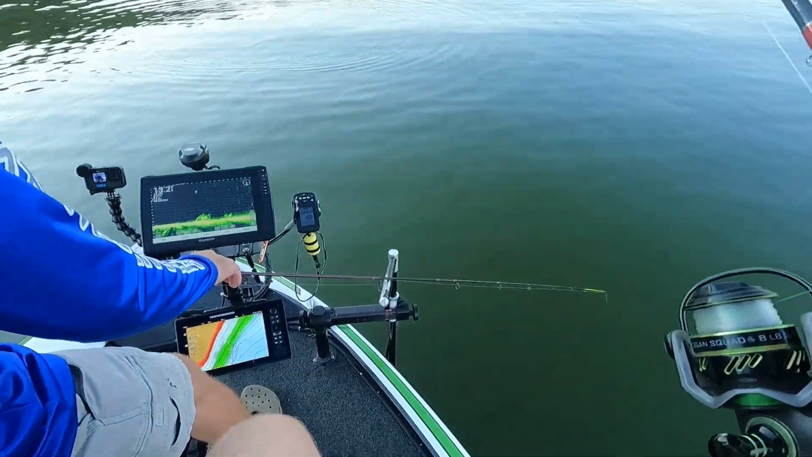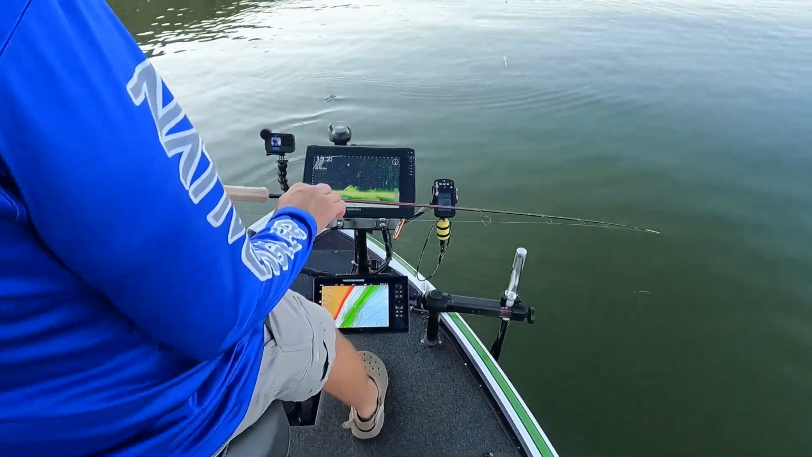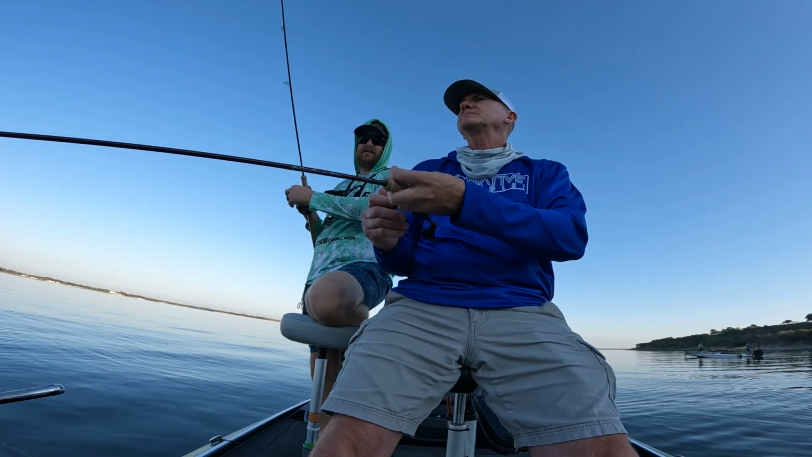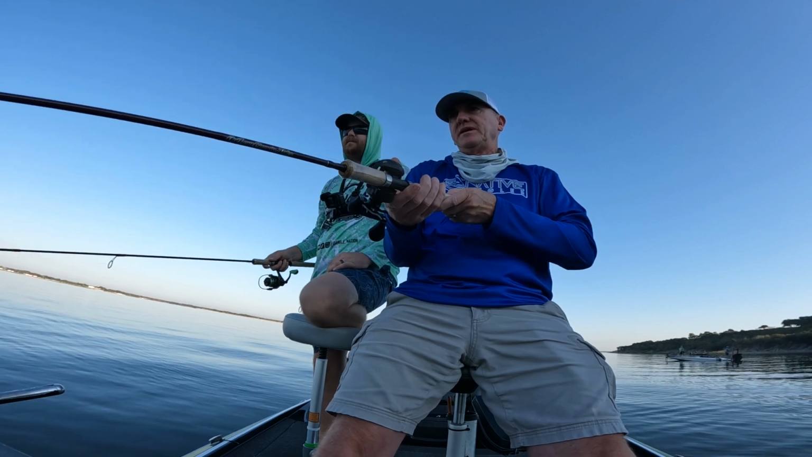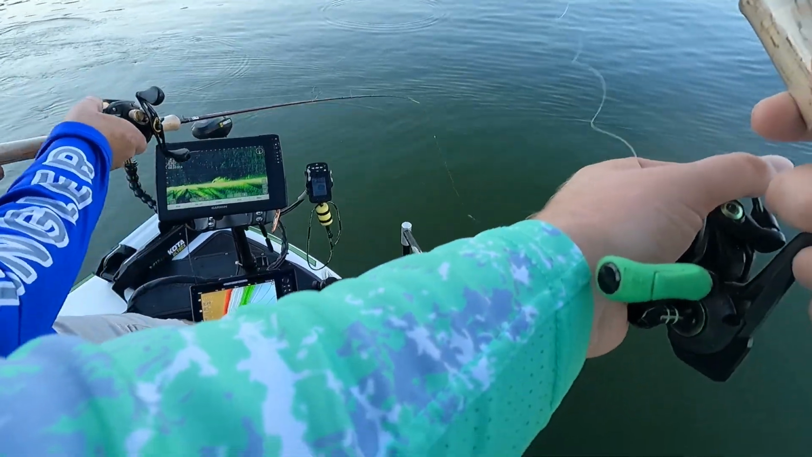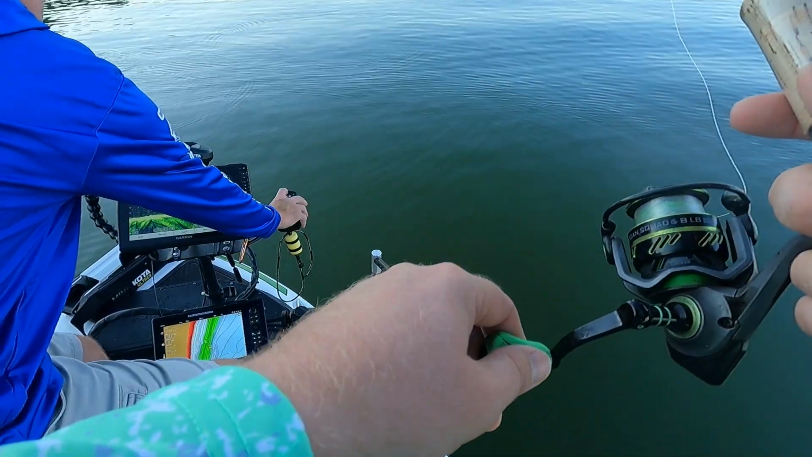All right, guys, found another pile. This time we're only 13 feet deep. Go ahead, what were you gonna say? About 100 feet from the last one, it might not have any fish on it. But we'll see. What he's trying to say is we've gone 100 feet. So another brush pile. It actually looks like a nice little lay down.